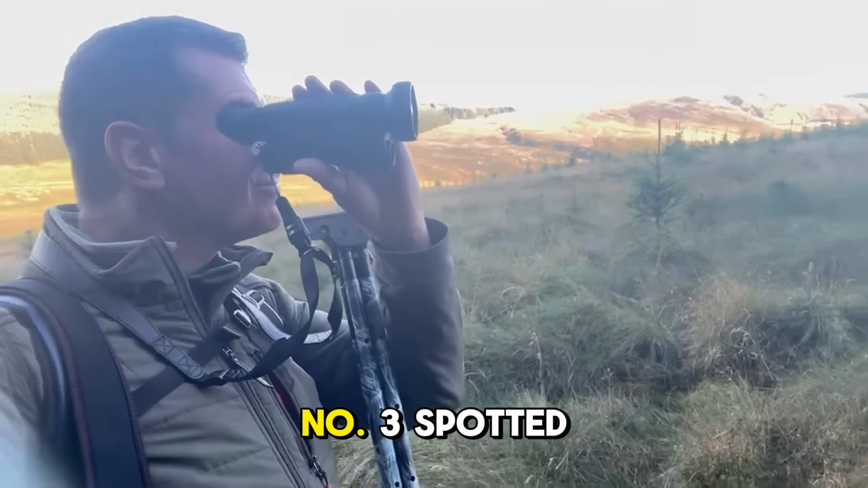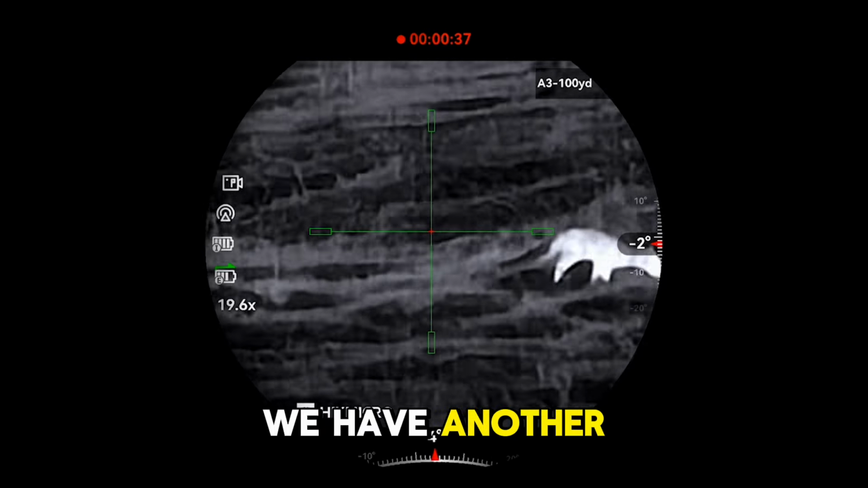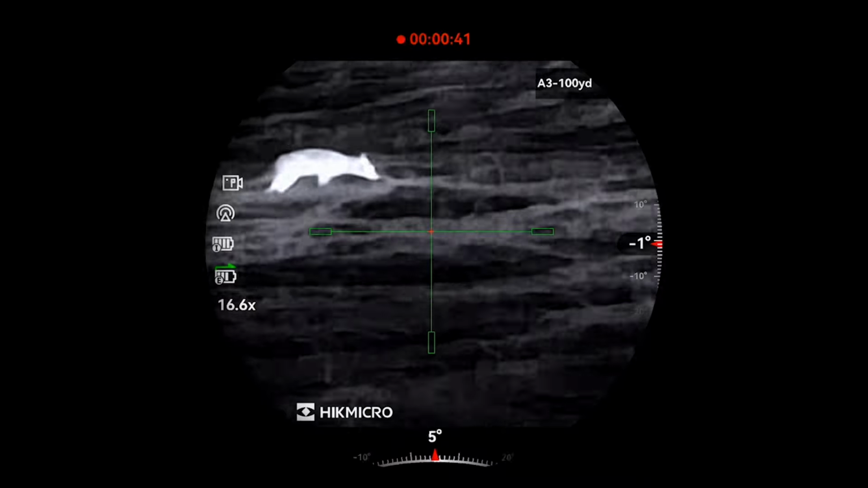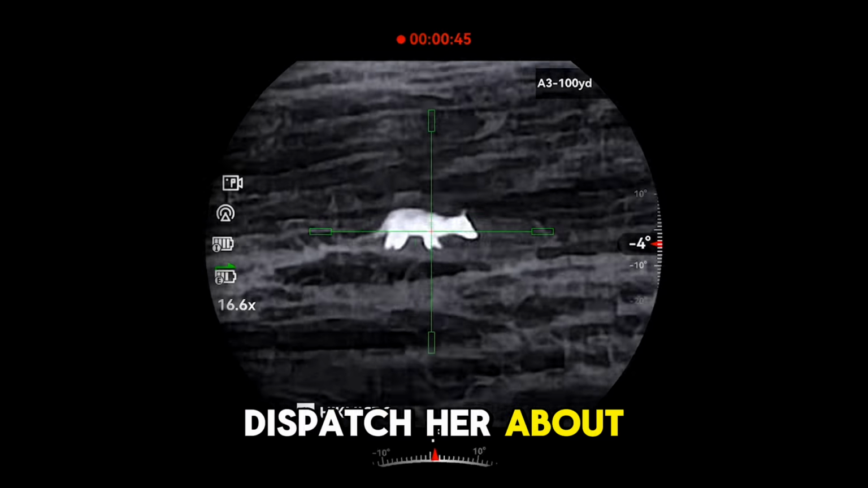And now fox number 3 spotted through the Condor. So here we have another lame animal. This time it's a limpy vixen, and I comfortably dispatch her at about 70 yards.